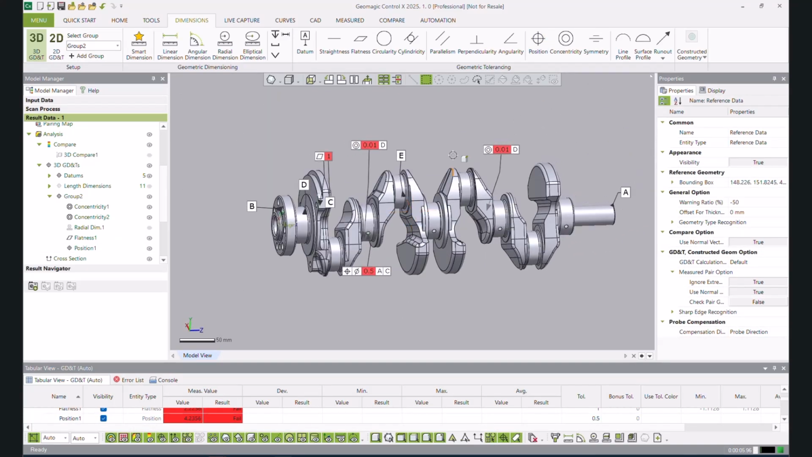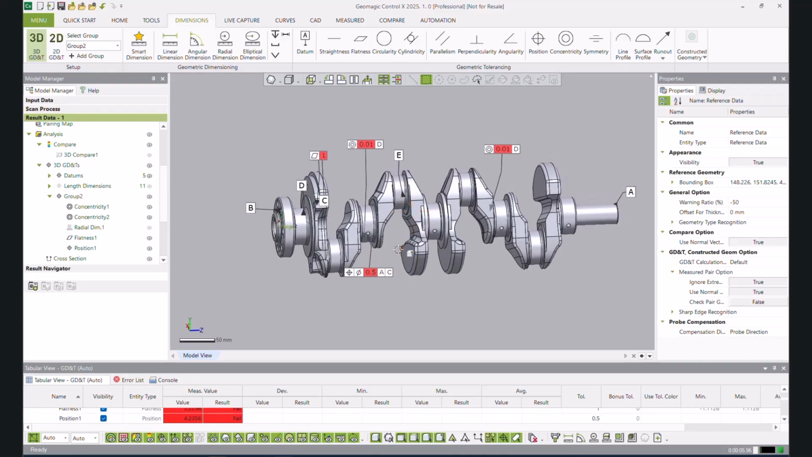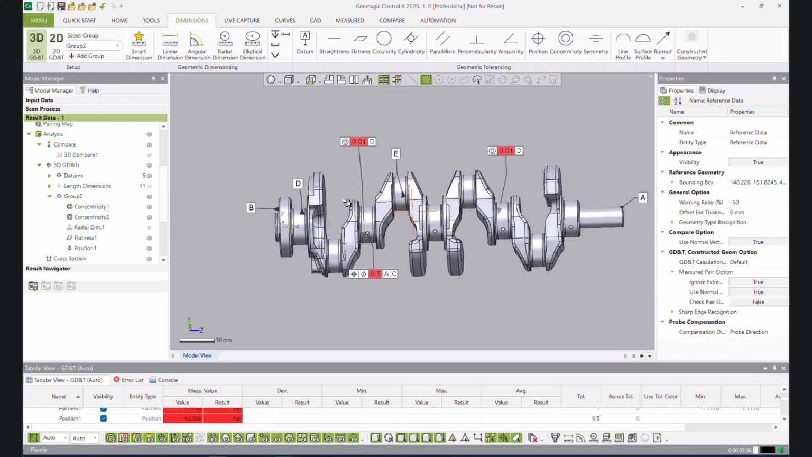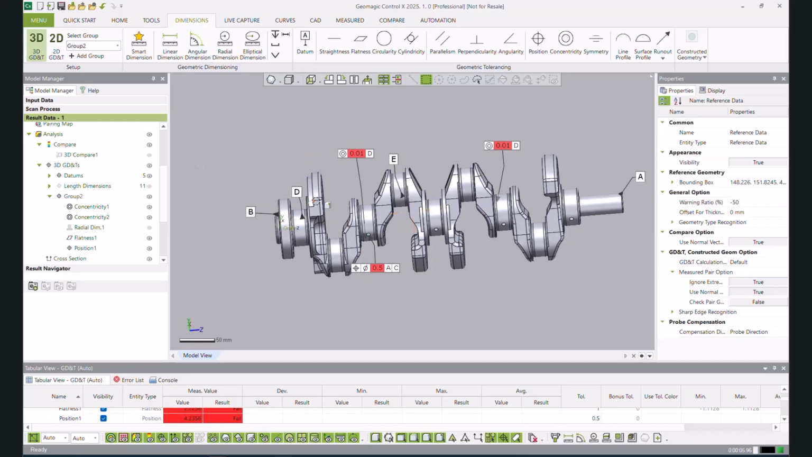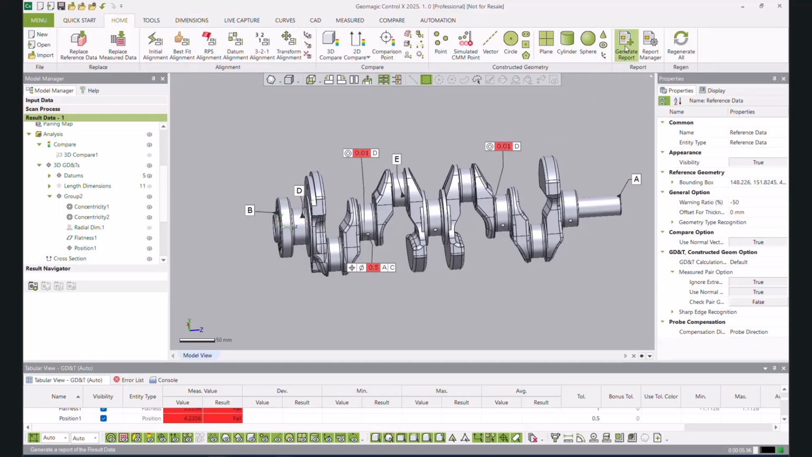I could go on and dimension this until the cows come home, but hopefully you have learned a little bit from this. Like I said, the big tips for today were editing multiple dimensions, setting up datums, and editing which groups you're working in. When you're happy with it, we always go to our home, generate report, and we'll see